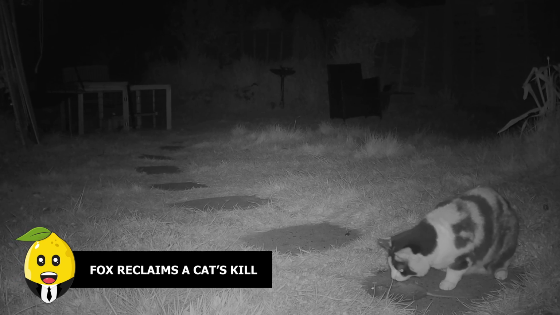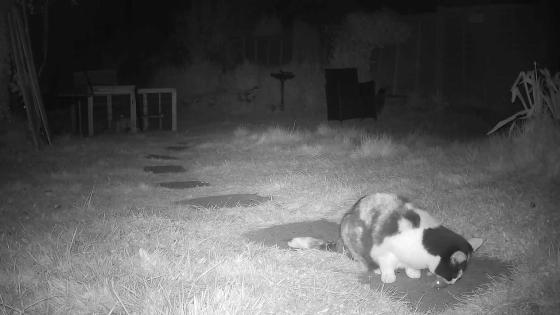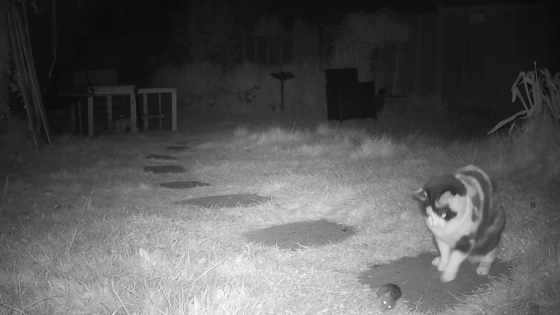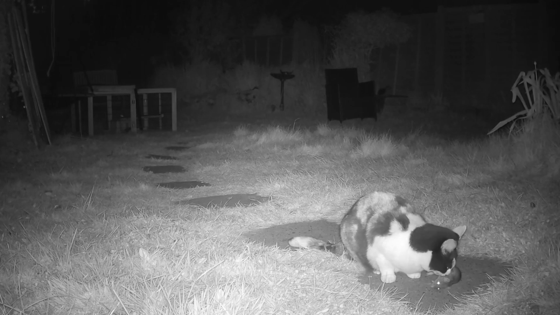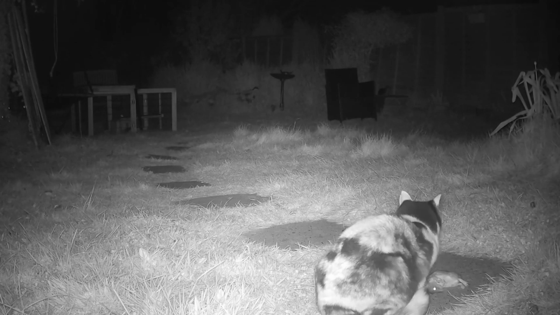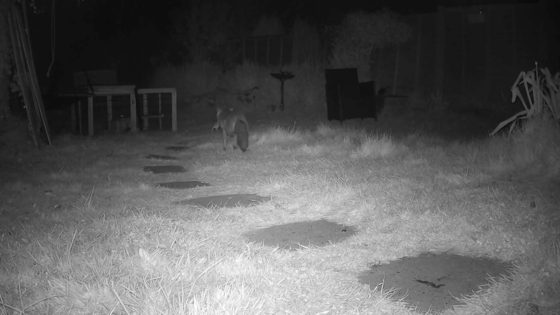Fox reclaims a cat's kill. In the clip, you can see a cat manage to hunt a rat after dark, but instead of eating its kill, the cat abandons the carcass of the rat in the open and walks away. A little while later, a fox appears out of nowhere and takes away the dead rat. Now, it's quite unclear whether the cat was looking out for the fox, or perhaps the cat was indebted to the fox. Maybe the cat found its prey to be infested, and as a result, abandoned it. But nothing is known for certain.